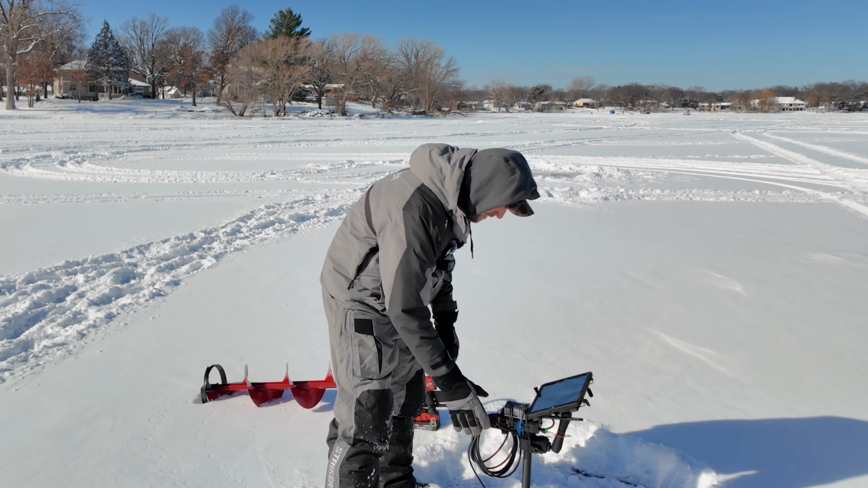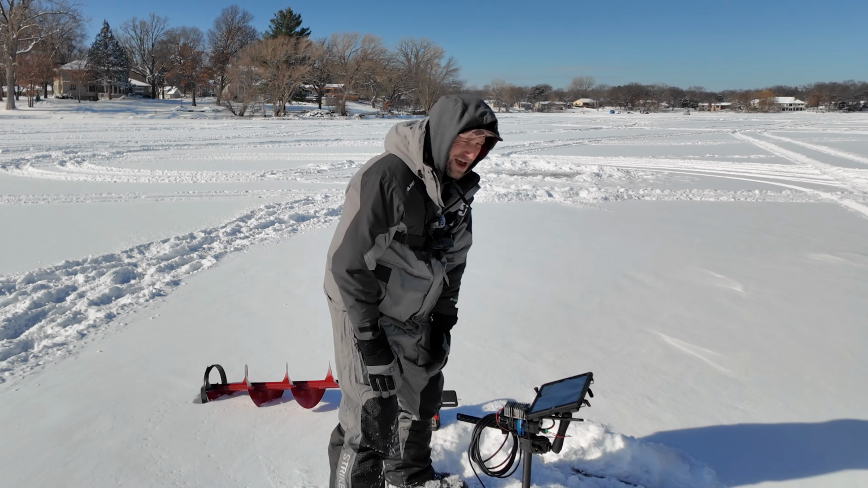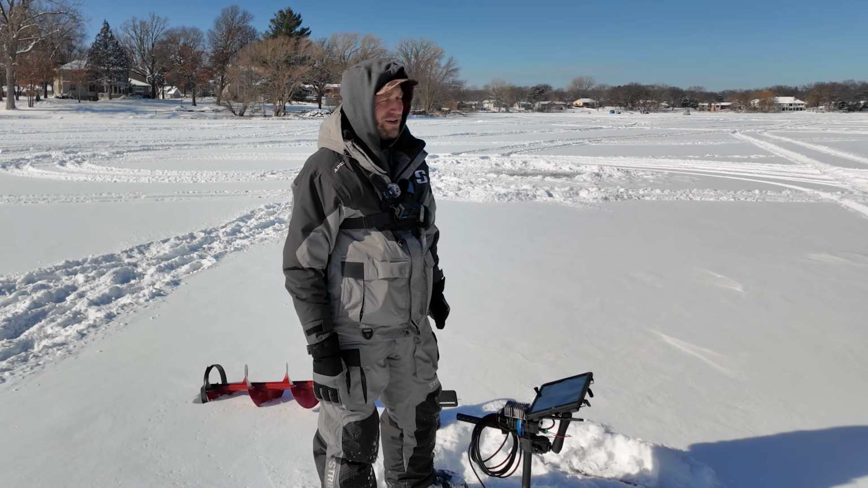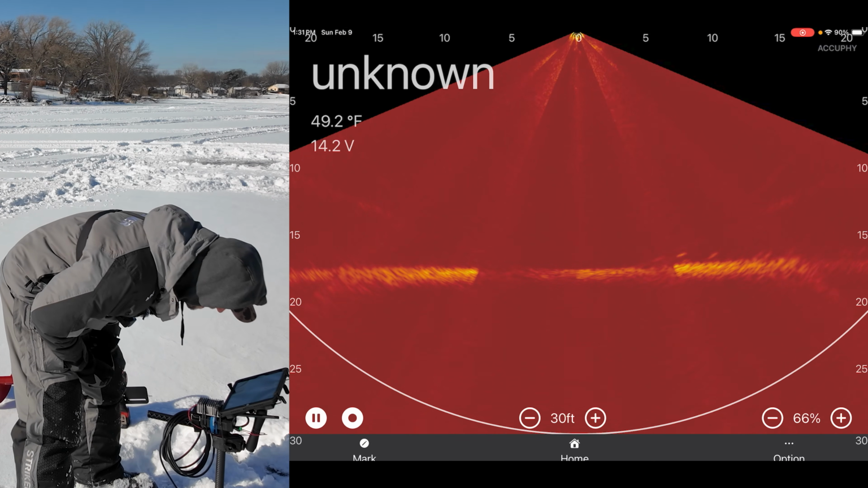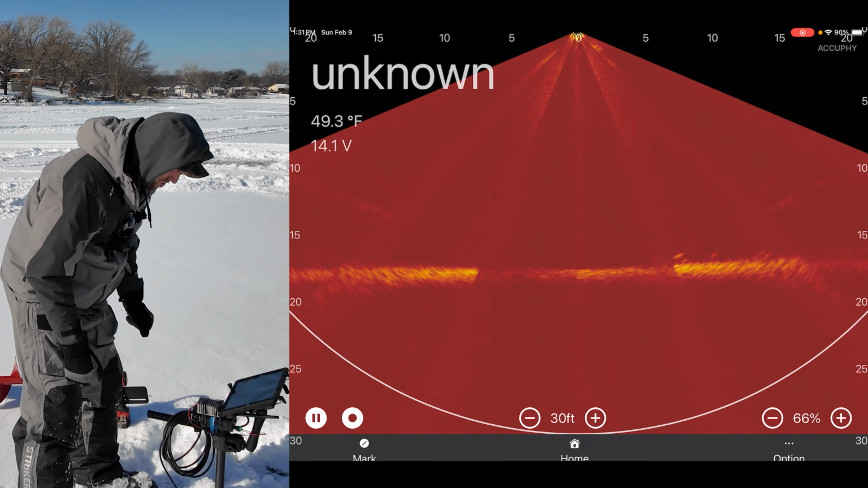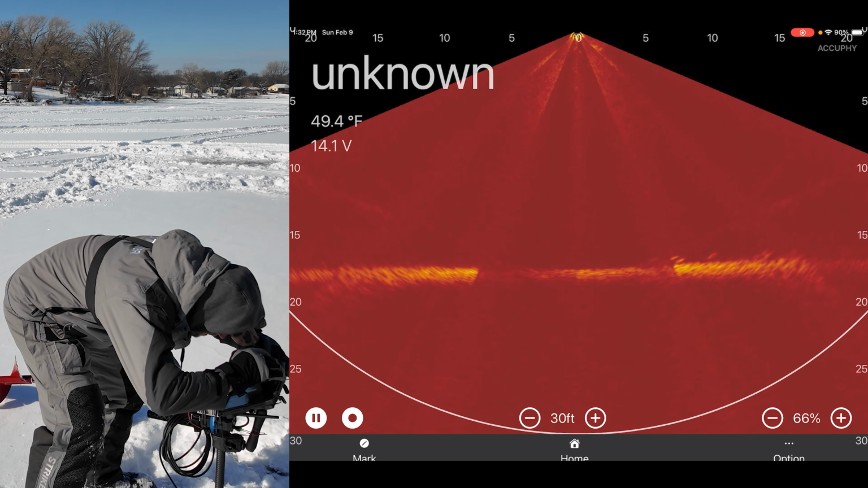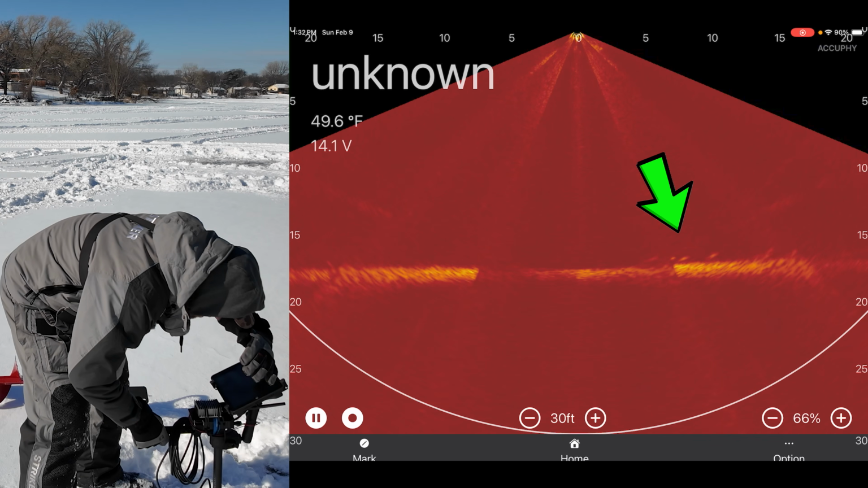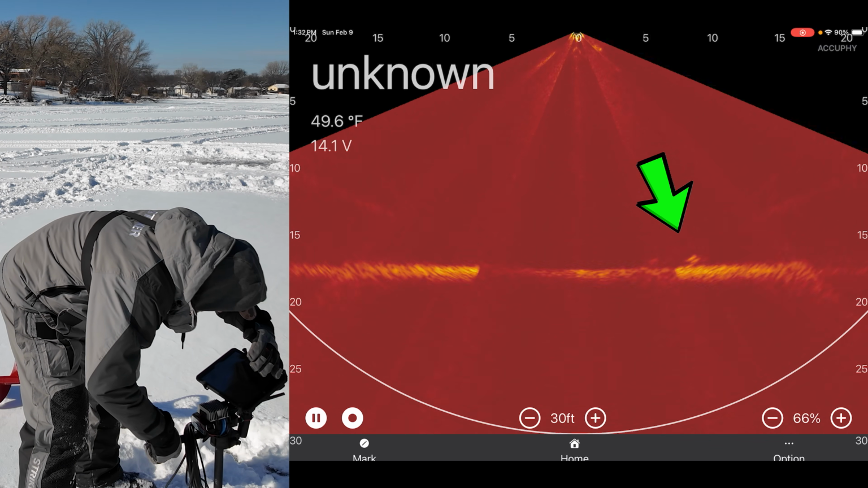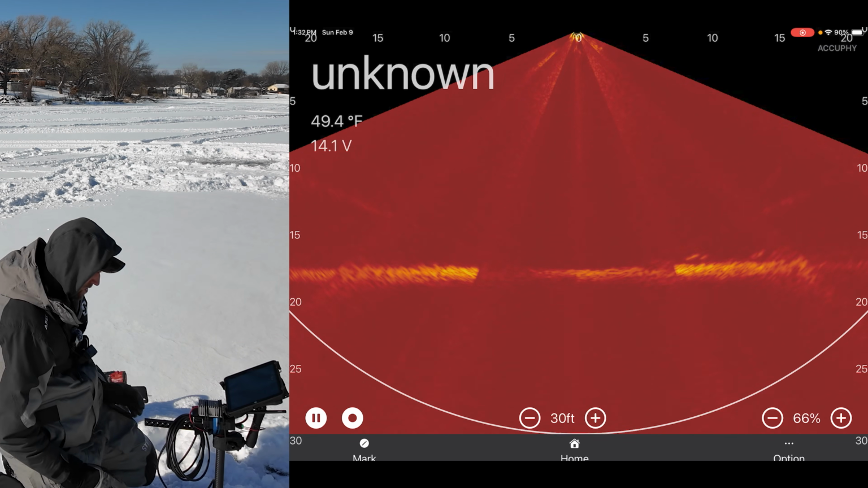But part of the challenge that you have there is, of course, the screen brightness. Now, if it was a super overcast day out, this would actually work out really well, because then you can see. I can kind of make it out, but it would be really hard to jig with how bright it is out here right now. If I do this, I can see it better, and you can definitely see some fish down there. Yeah, look at that.